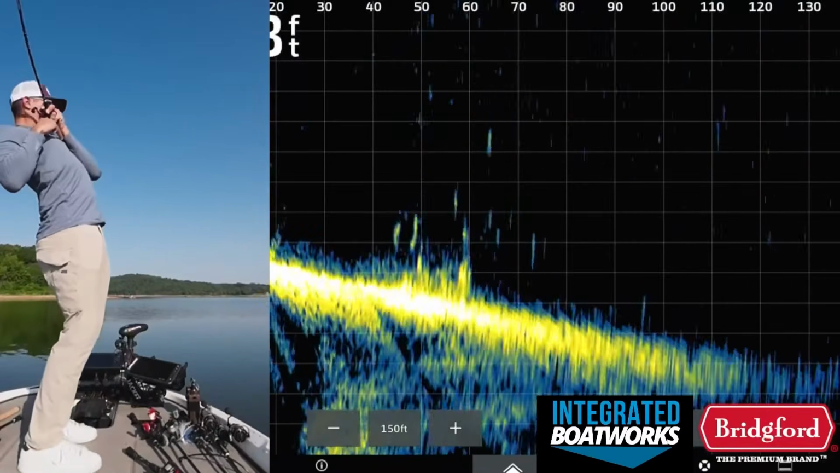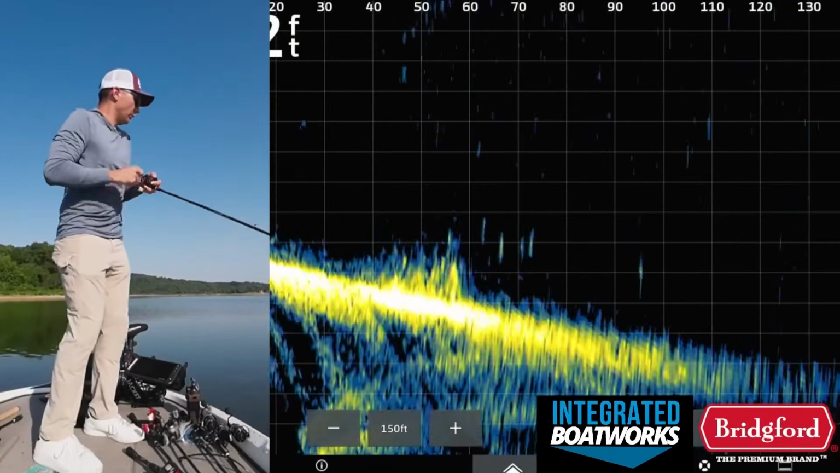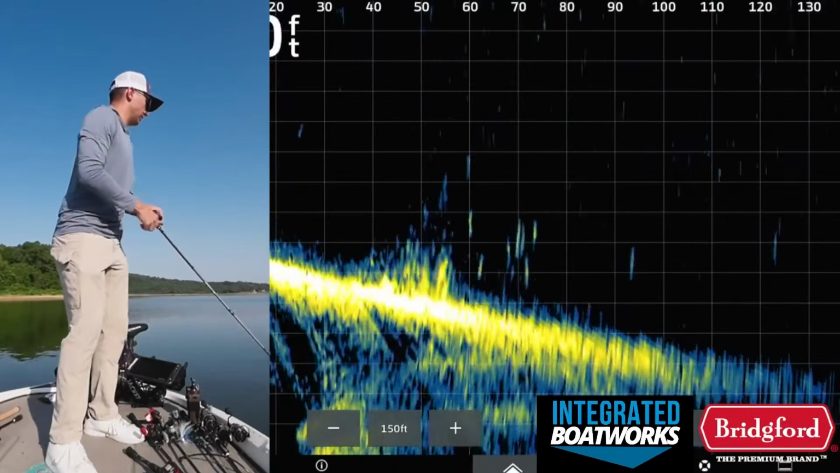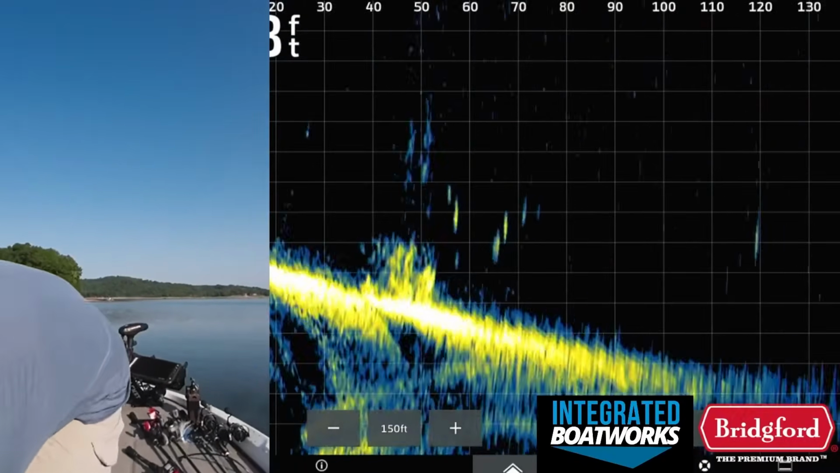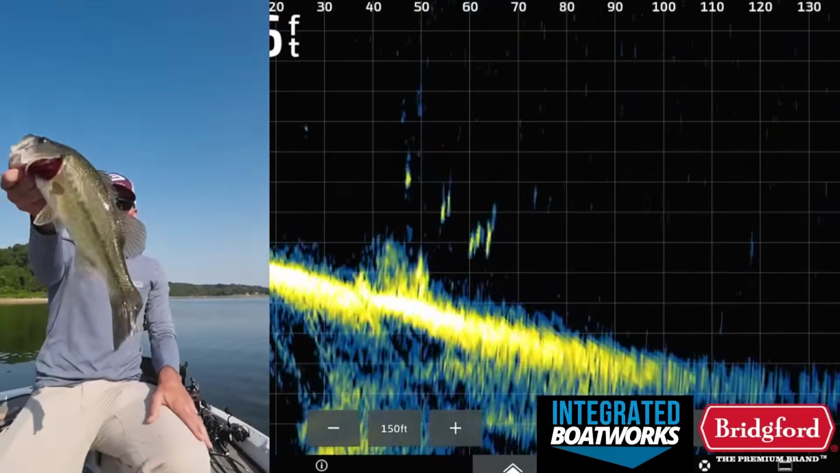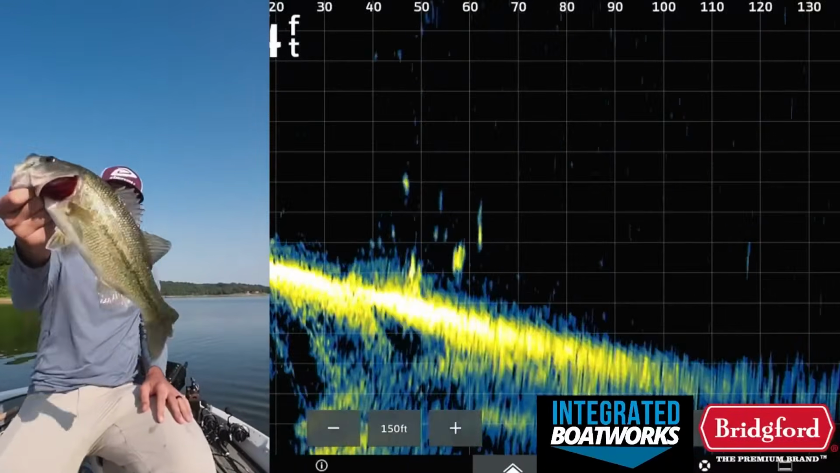Oh gosh. Get out of there. This is my 4th cast in this brush pile. Good largemouth, as I was saying. Oh golly, these fish do not want to stay on, but this one got in the boat. It's the same size as the one I caught earlier, guys. There we go. It's actually a little bit smaller. The other fish was a little bit bigger than this guy. Finally got one out of that brush pile.